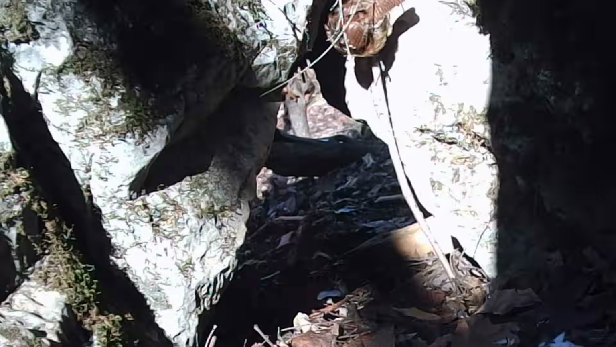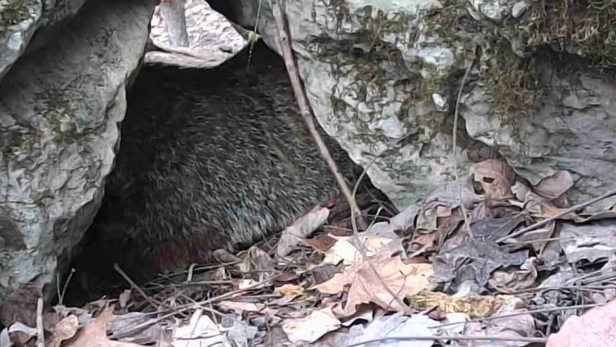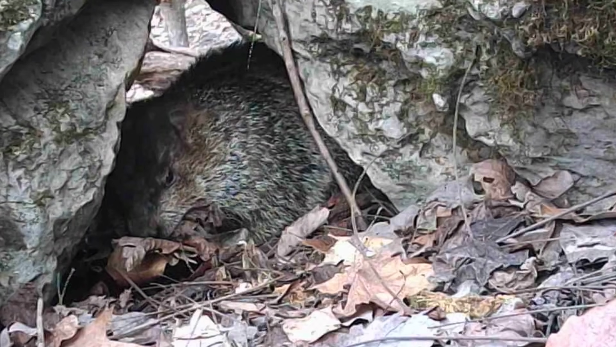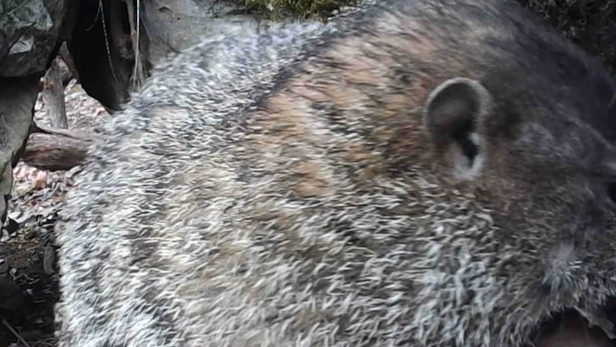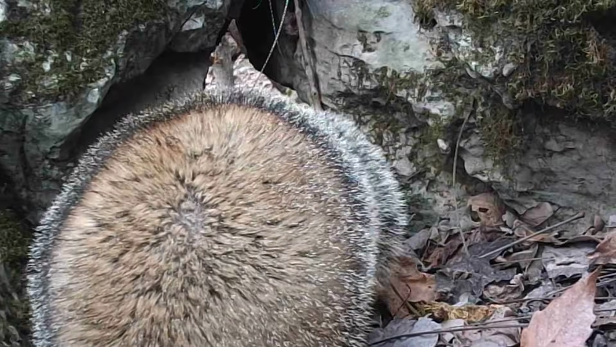But old Dirty Dan, he's working on them leaves, making that bed, trying to keep himself warm down in there. If he can keep the coons out, everything in the world goes under that rock. And he's working hard at it, too.